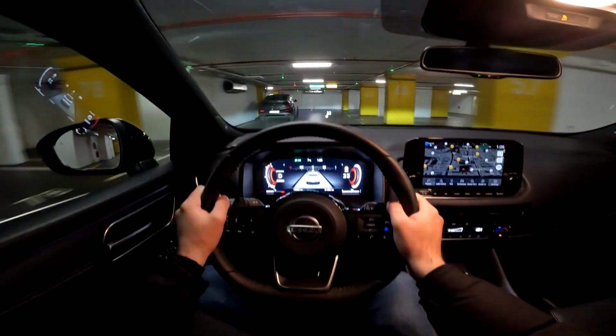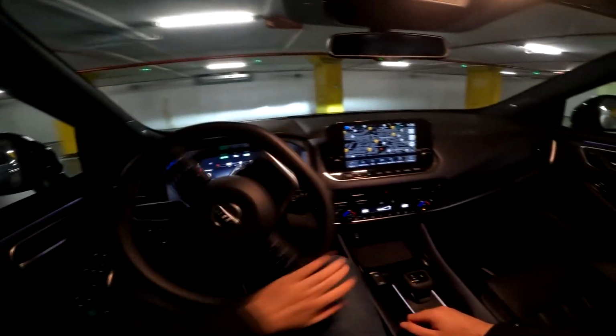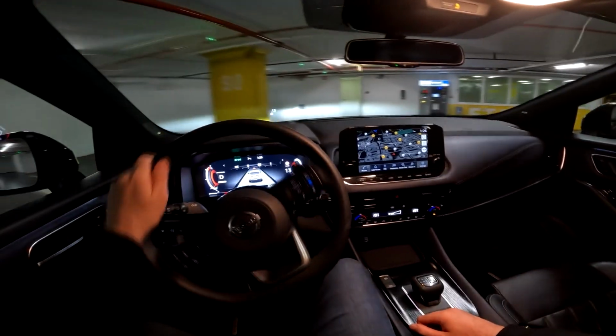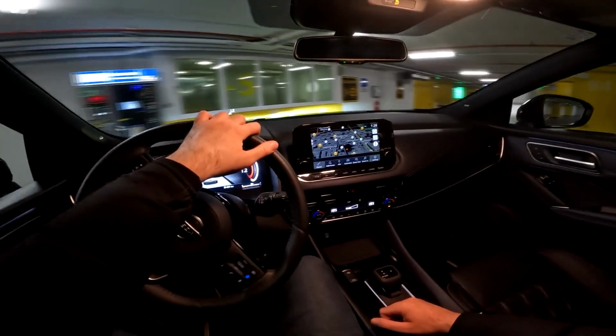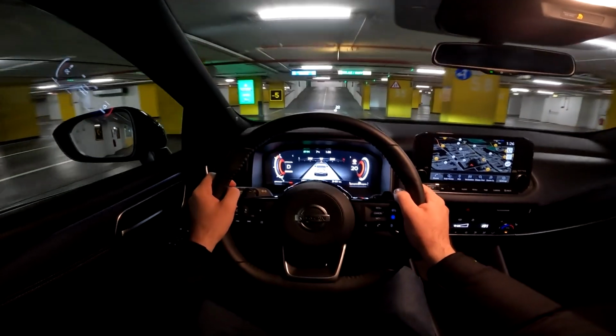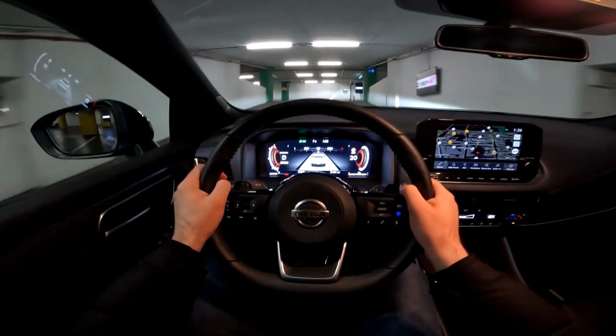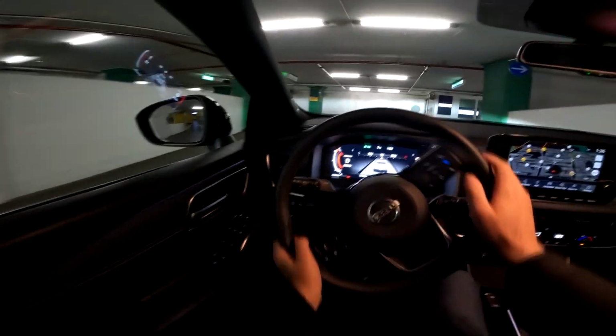So this is a 1.3 liter turbocharged petrol mild hybrid with 158 horsepower and 270 newton meters of torque, 9.2 seconds to reach 100, top speed of 199 kilometers per hour. So I think more than enough for a car like this.